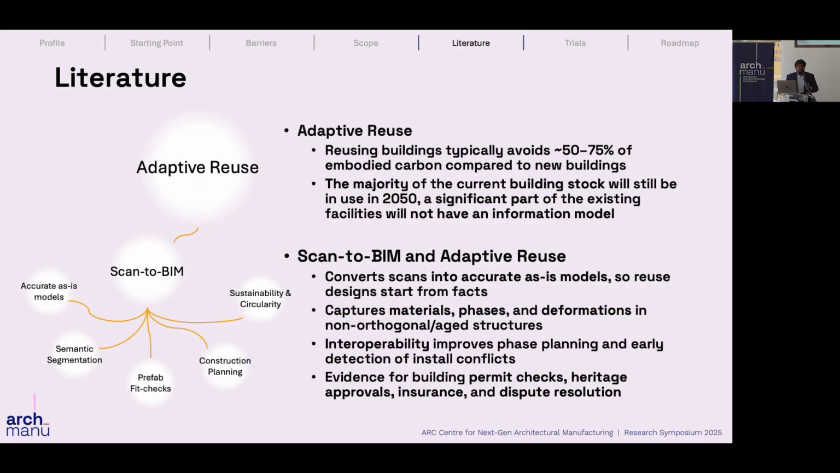And when looking into the applications, I saw that even though there are scan to BIM studies on existing buildings as well as built heritage, they have implied their potential applications on adaptive reuse, but they have not gone into the details of how we can use it in the process. So with that, I focused on adaptive reuse aspects, because the reuse of built assets can avoid significant portions of embodied carbon compared to new construction projects.